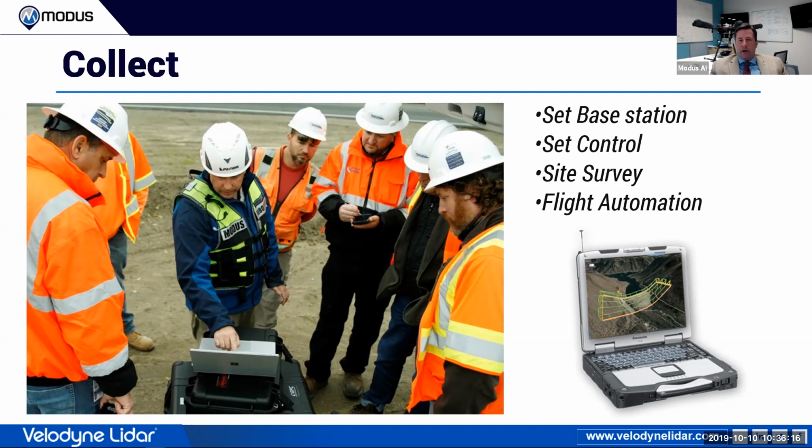The next thing we talk about is setting control. And hopefully you've set it out earlier, and you have the time to do it. The biggest thing when you set out control, first off, the targets are a lot larger, but you only really need one per data set, depending on how much acreage you're going to cover.